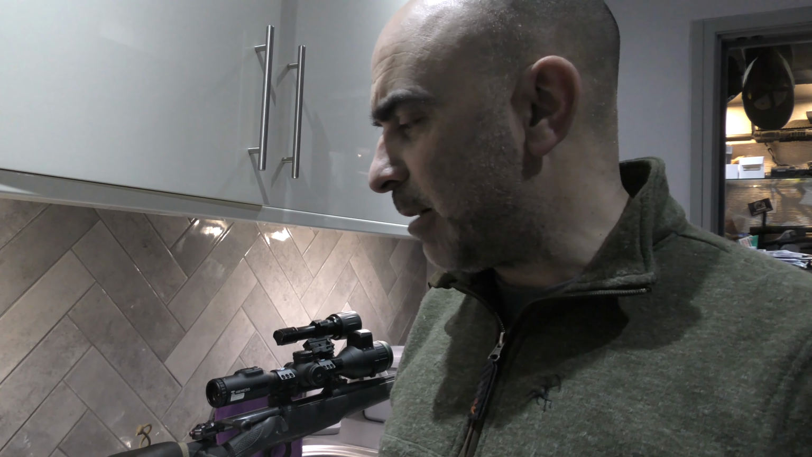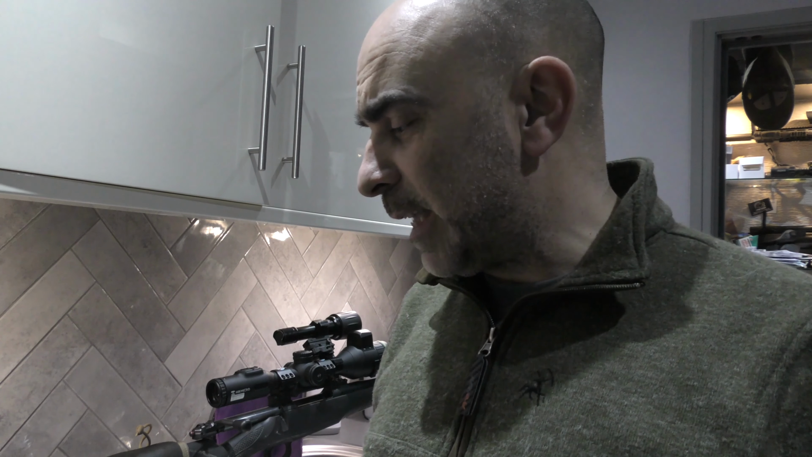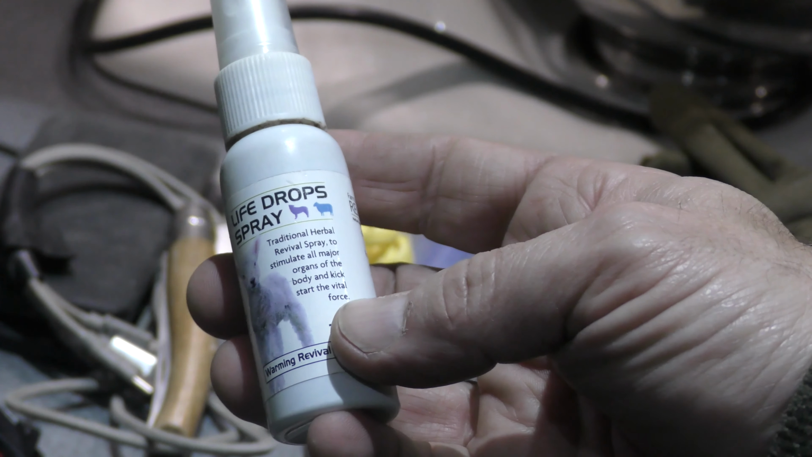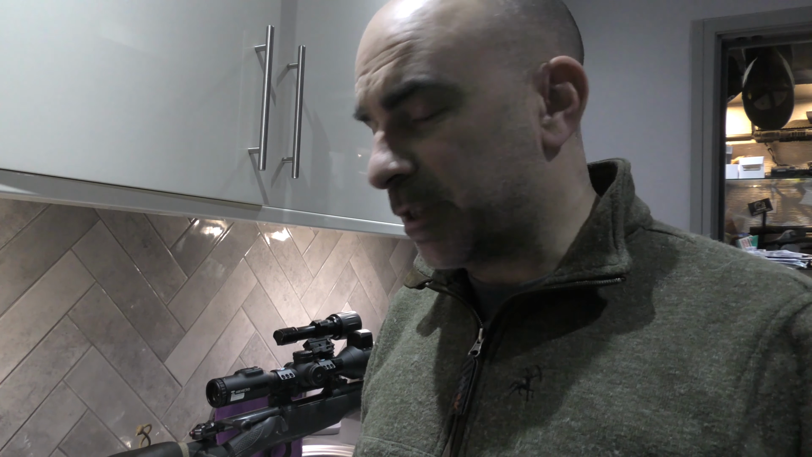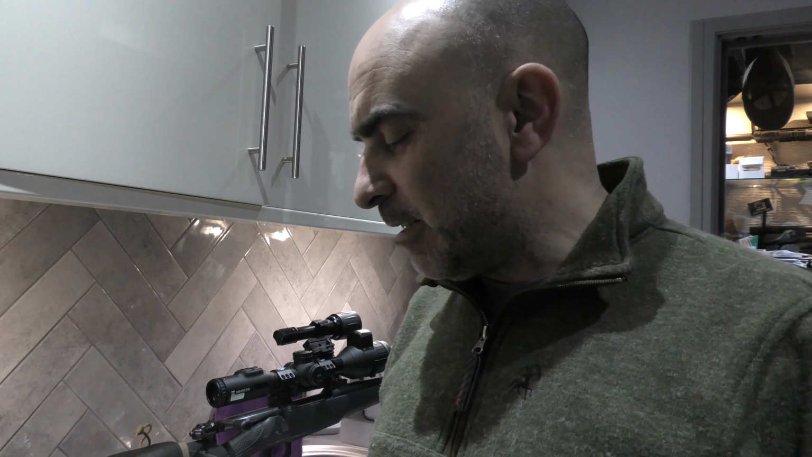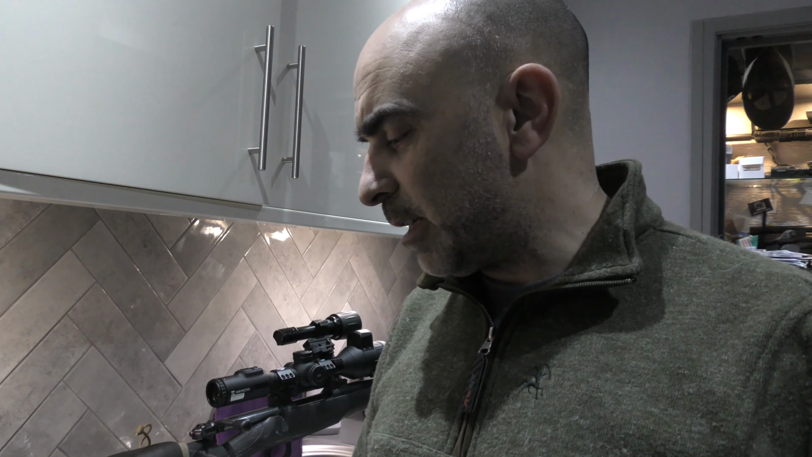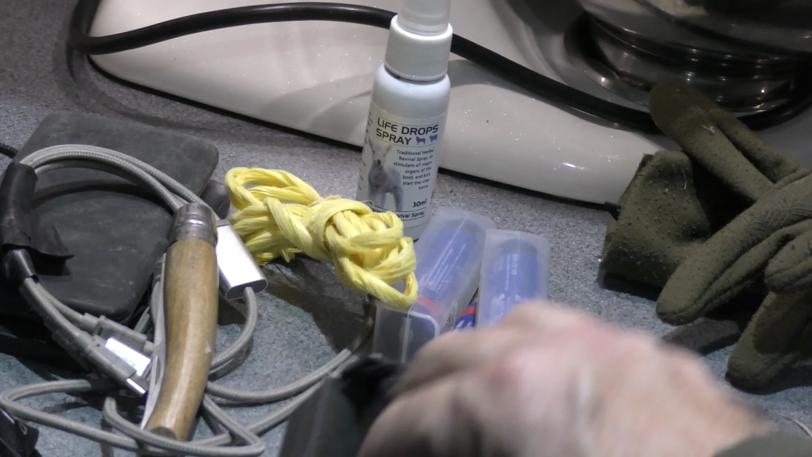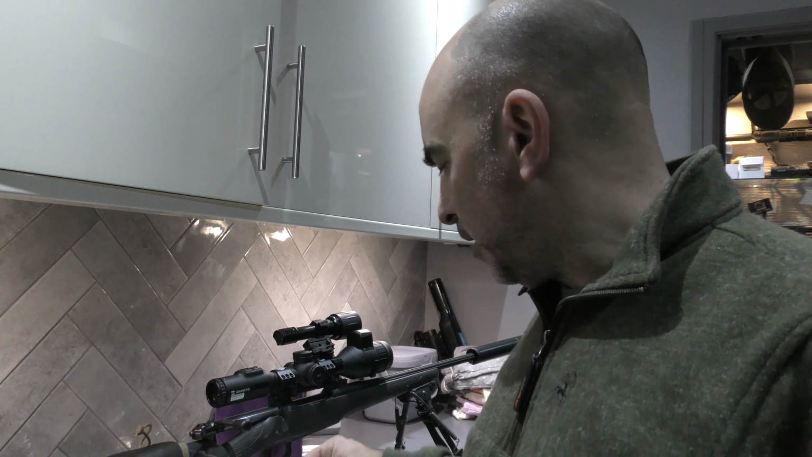A quick blast of that up the nose of a lamb that's struggling a bit, and they can just sort of give it that little boost that might just bring it back from the brink of death. Roll of insulation tape, always handy if you've got to bodge something up. A light for hunting around, looking for blood trails or shot game. Pair of gloves.